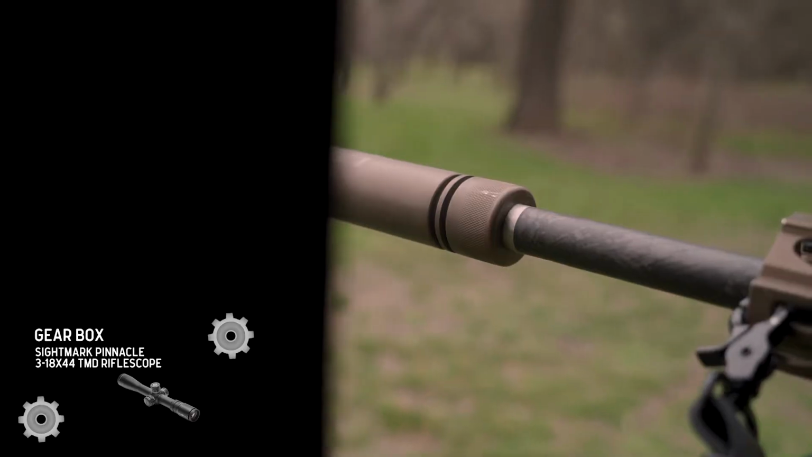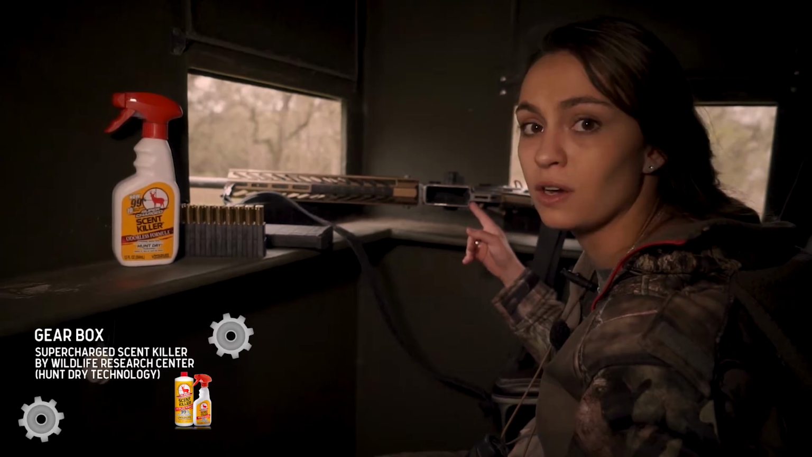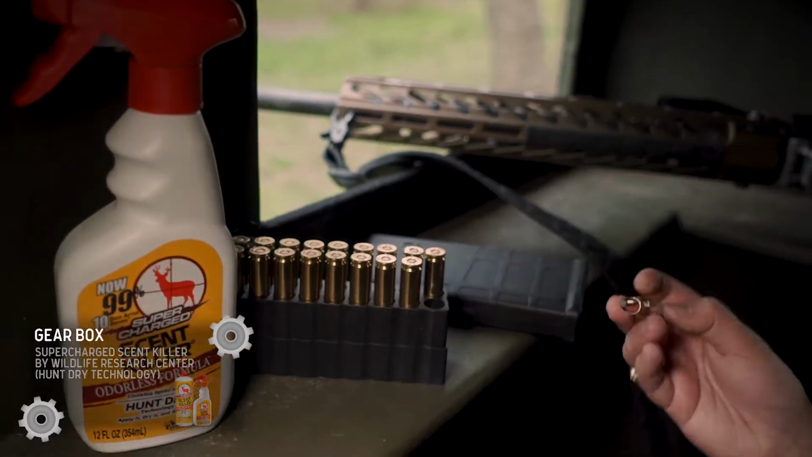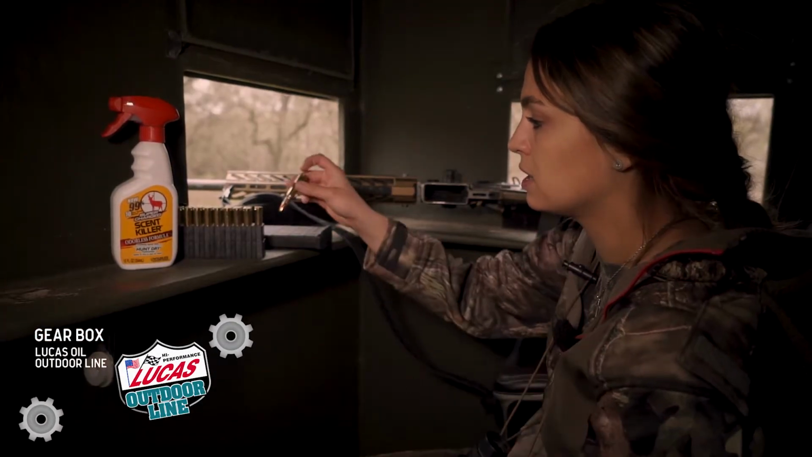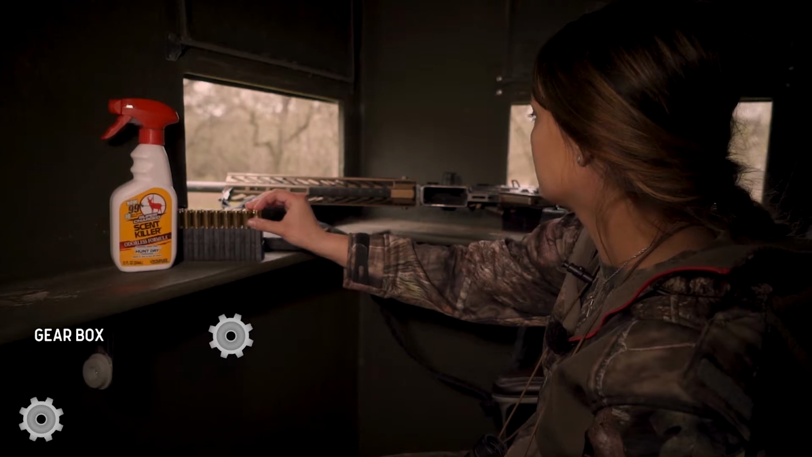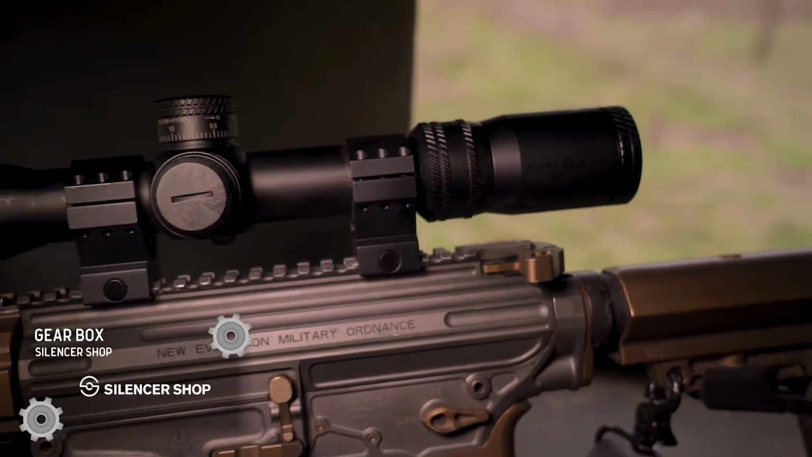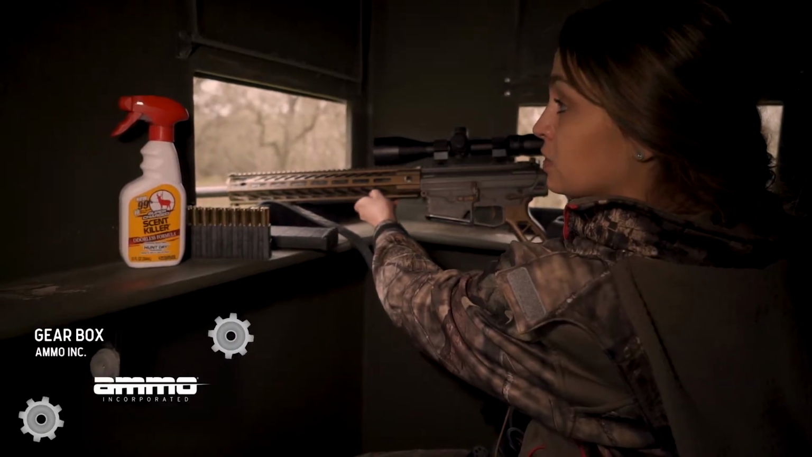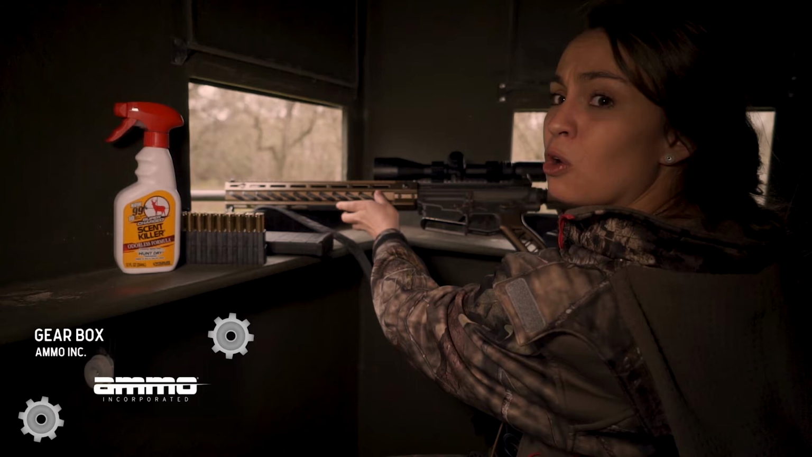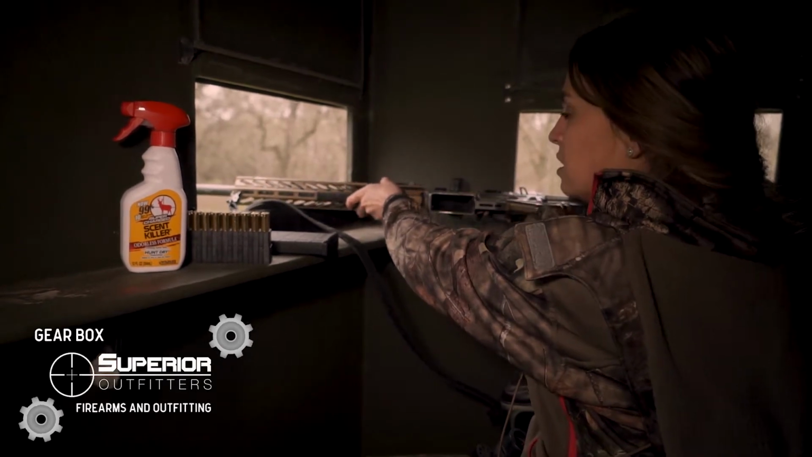It's got a suppressor on top from our friends at Silencer Shop. It's the Nemo AR-10 chambered in .308. I'm shooting a Nosler bullet. I like these because they mushroom out, and I think it's perfect for big game. And then I've got the Sight Mark Pinnacle on top here, I'll show y'all. It's really good for long ranges. I'm not shooting very far. It's my first time in this blind, so I didn't know how far I was gonna be, and this is a scope I'm confident in no matter the distance, so we're gonna sit tight.